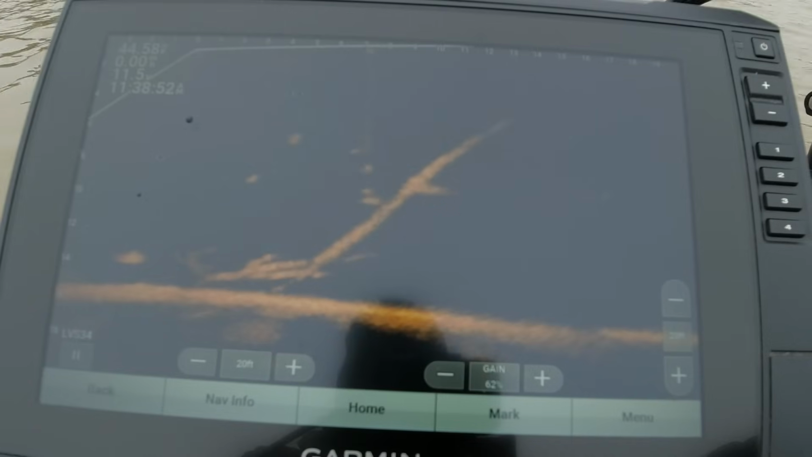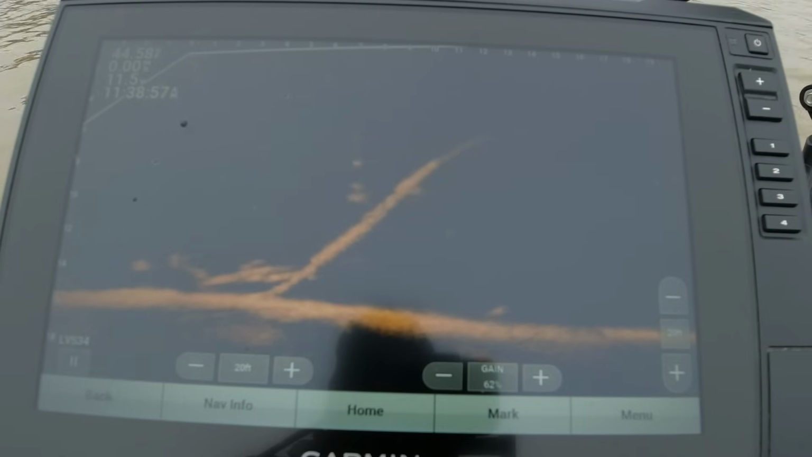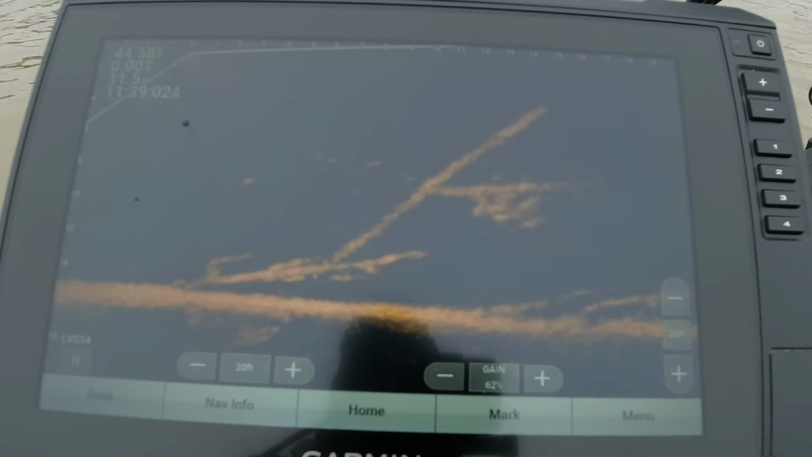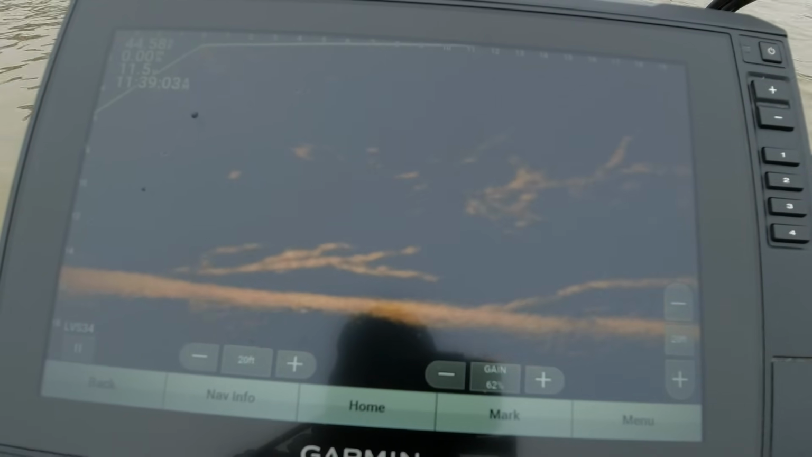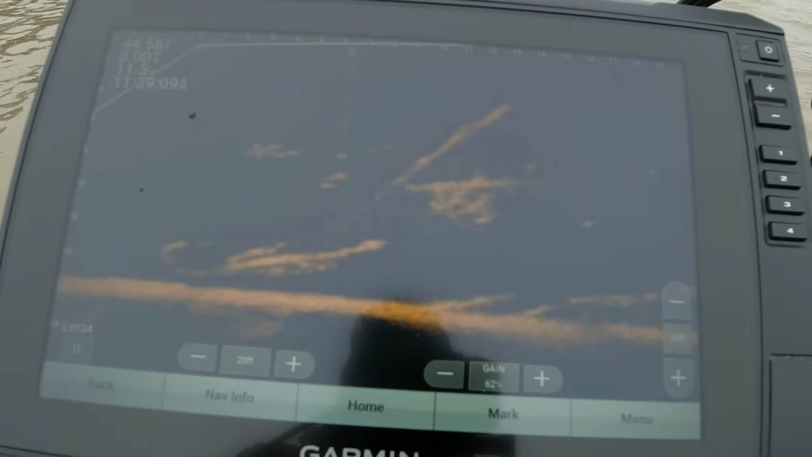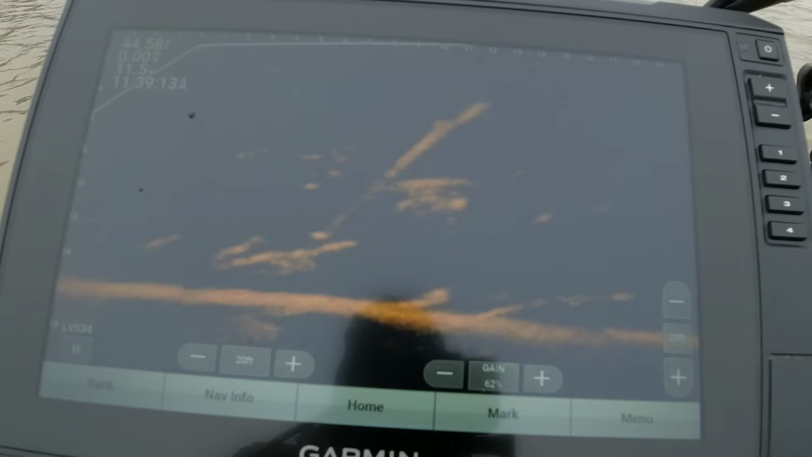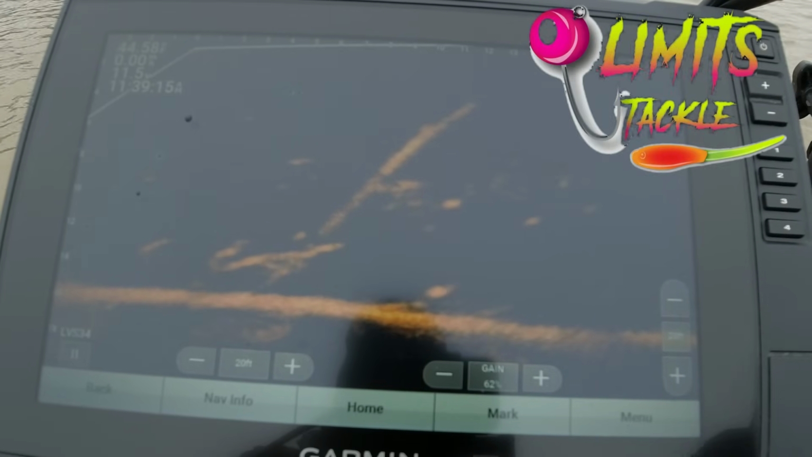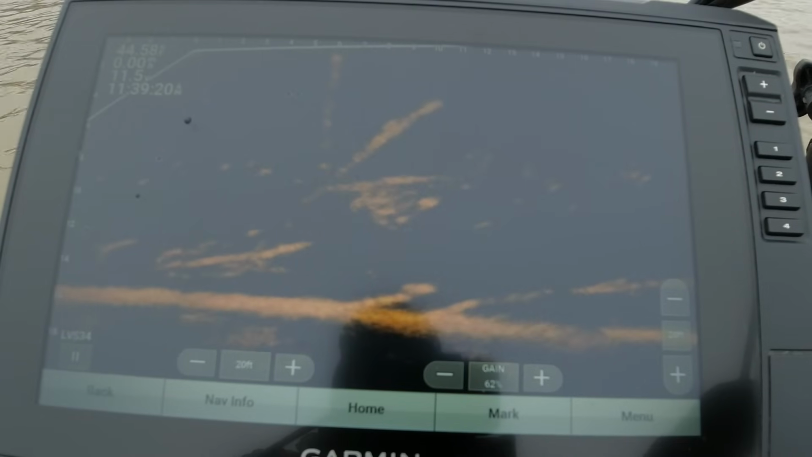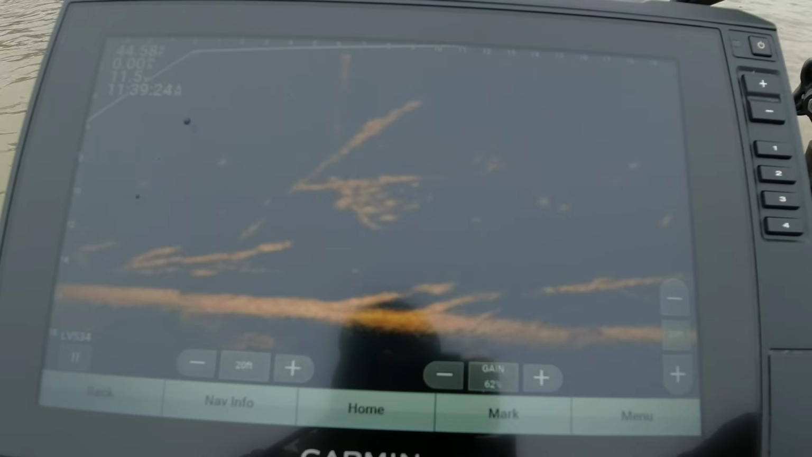Come on, come on. You swim out at it. There you go. Nope. So I'm using a hot white 1 3/4 inch stinger tail from Limits Tackle, and it's been working really strong on the 2 lakes I usually fish down here, Lake Houston and Lake Conroe.